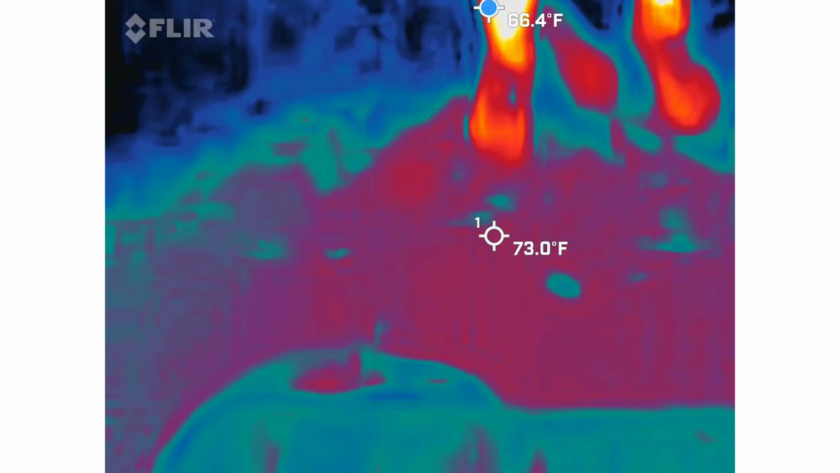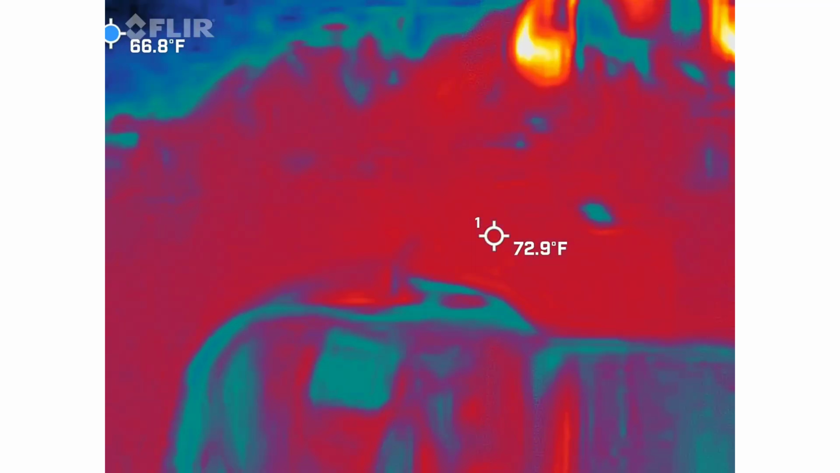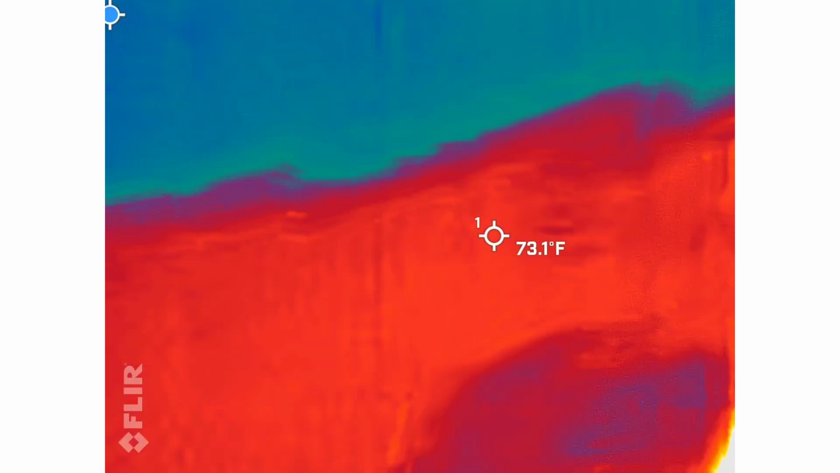Demo with these devices. Okay. You're going to have questions. I'm going to answer those questions in the next 2 stops, so that way we're not on this crazy street corner for too long. So thermal imaging, right?